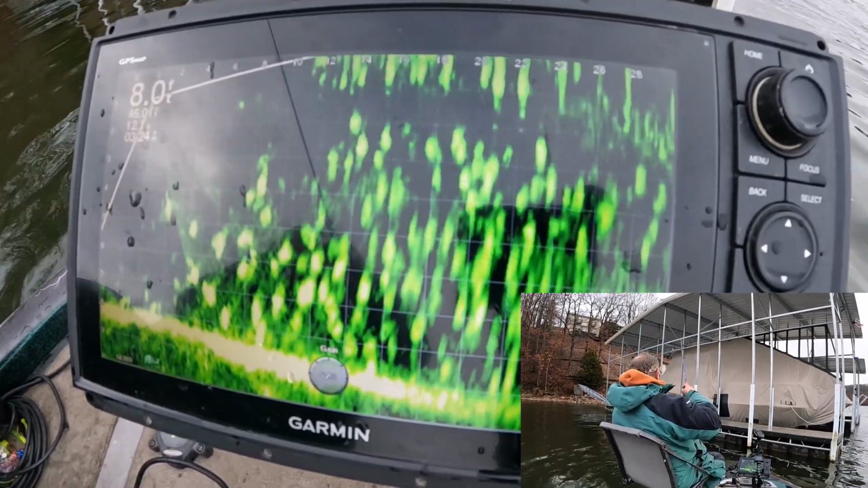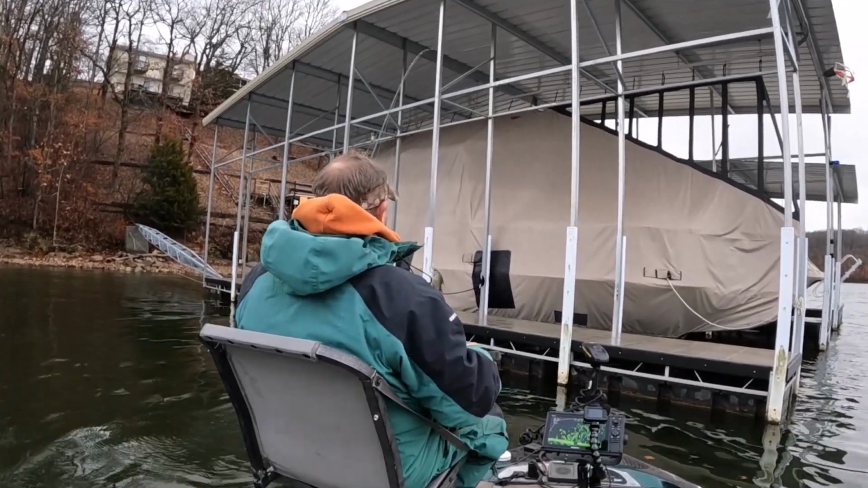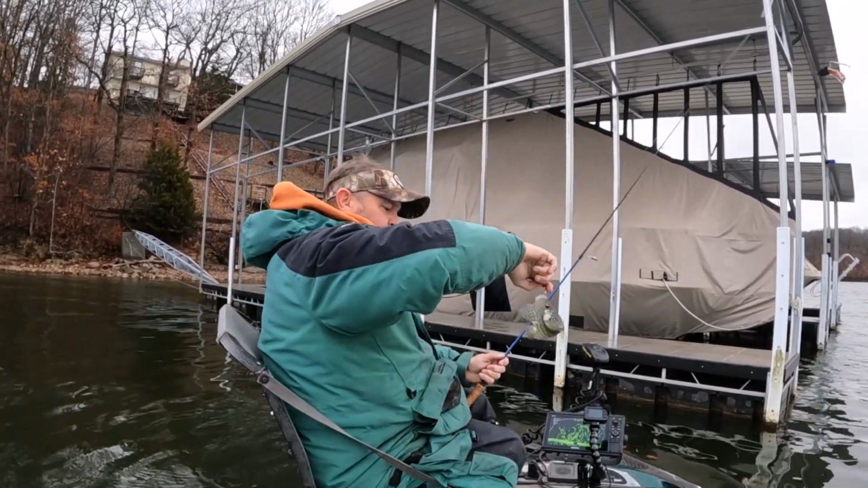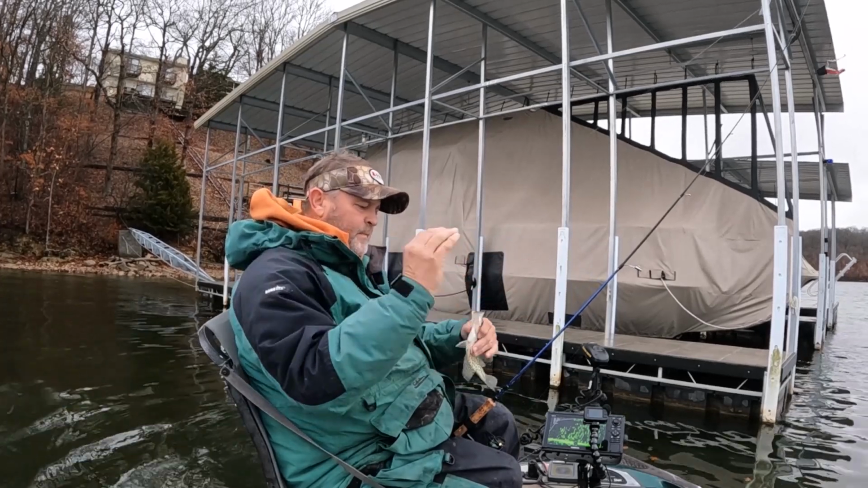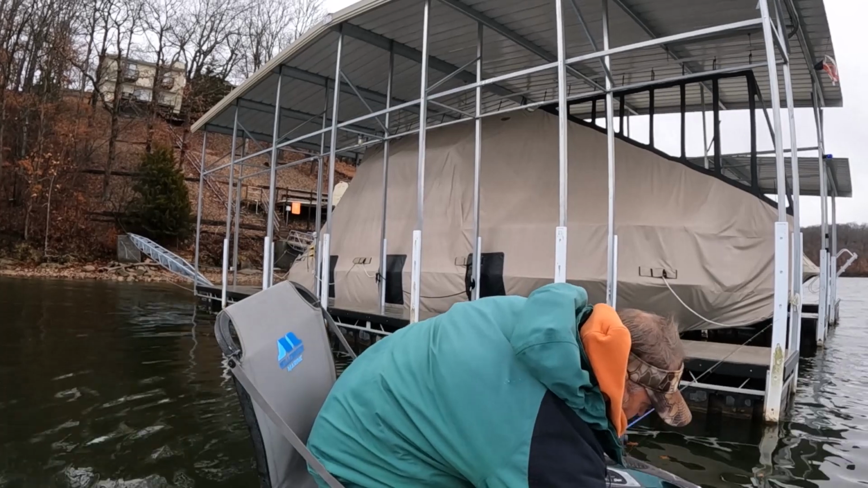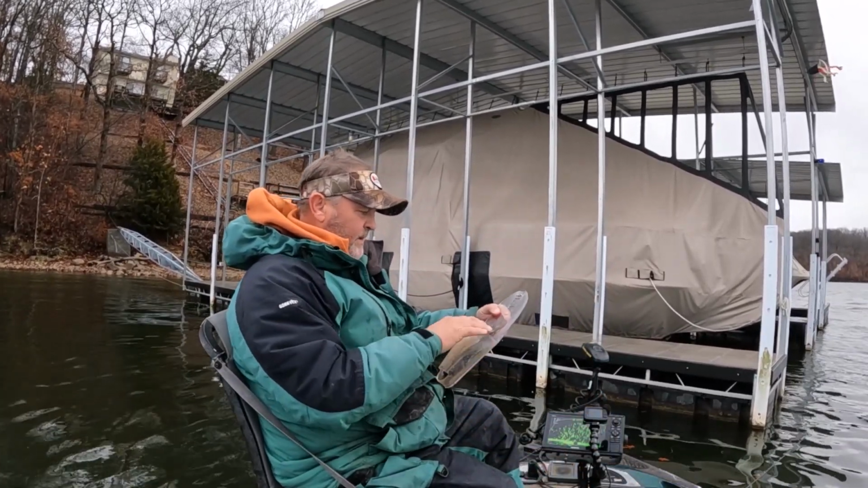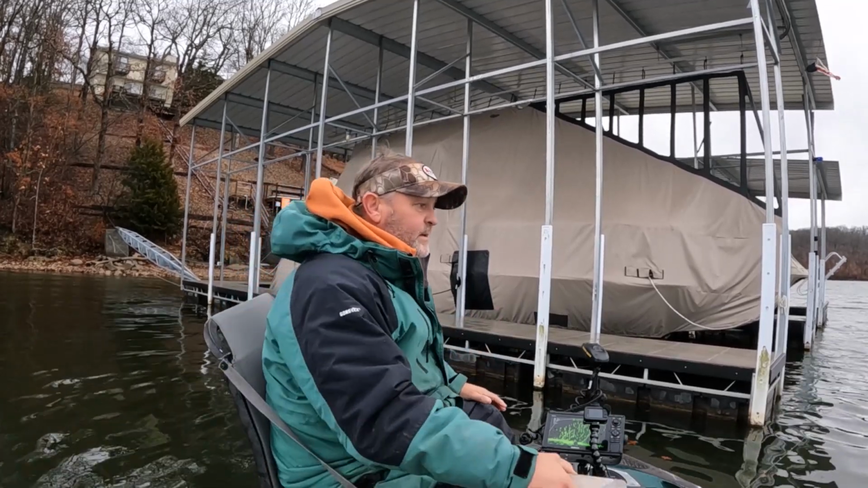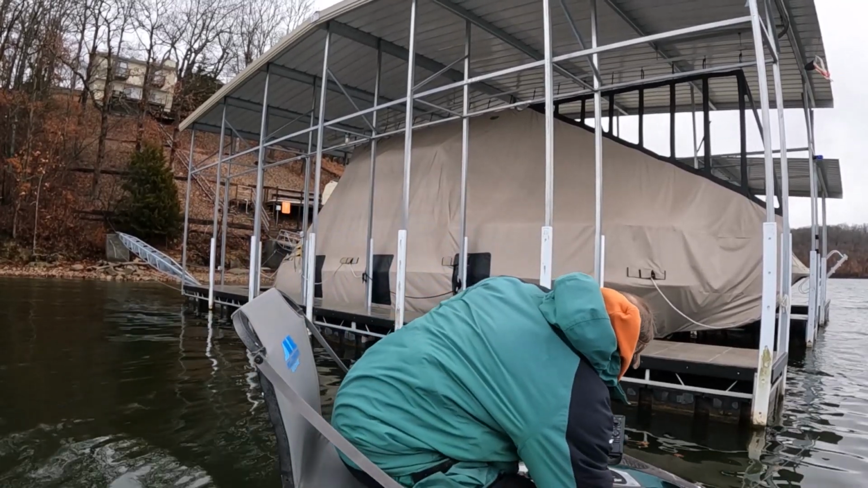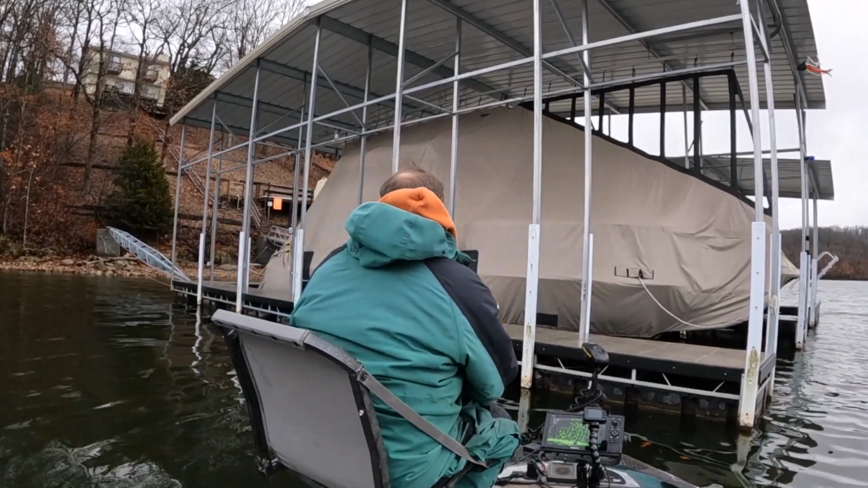Whoa, he about jerked my rod out of my hand. I ain't even sure he's gonna be big enough. Let's find out. We only got an hour, so if it's big enough, it's going home. I bet he is. Guess what? He is not tall enough for this ride. Sorry, buddy. We'll catch you next year.